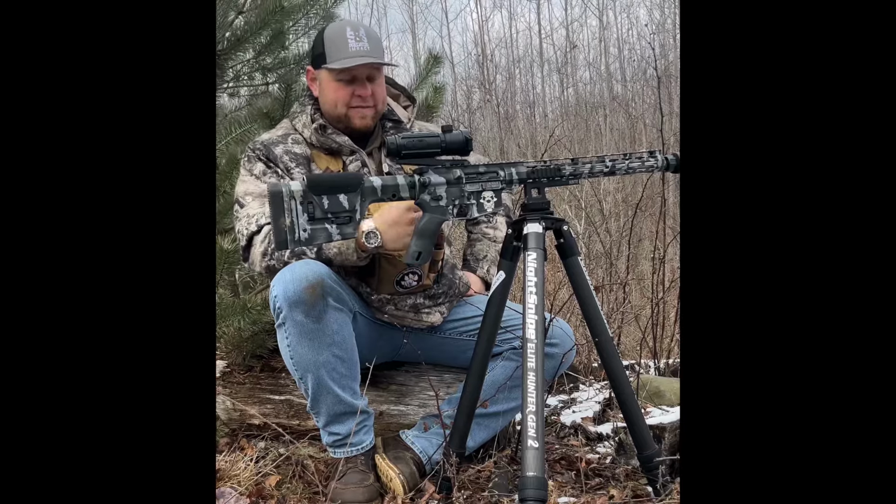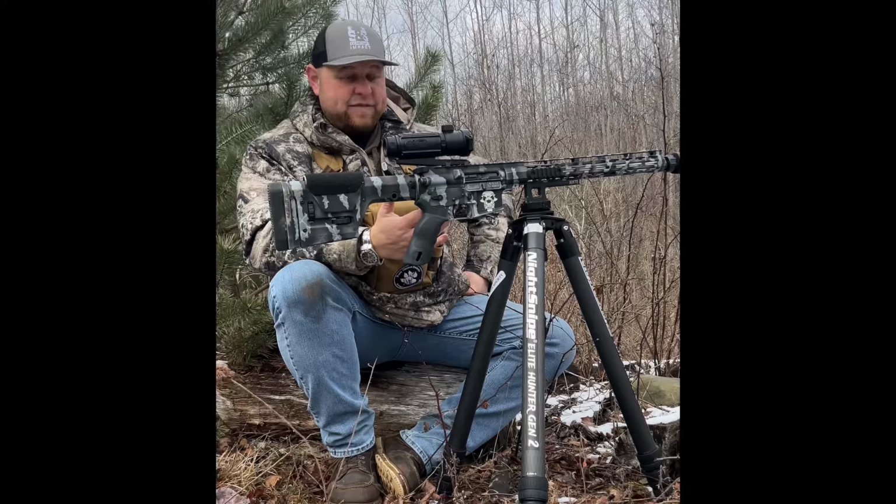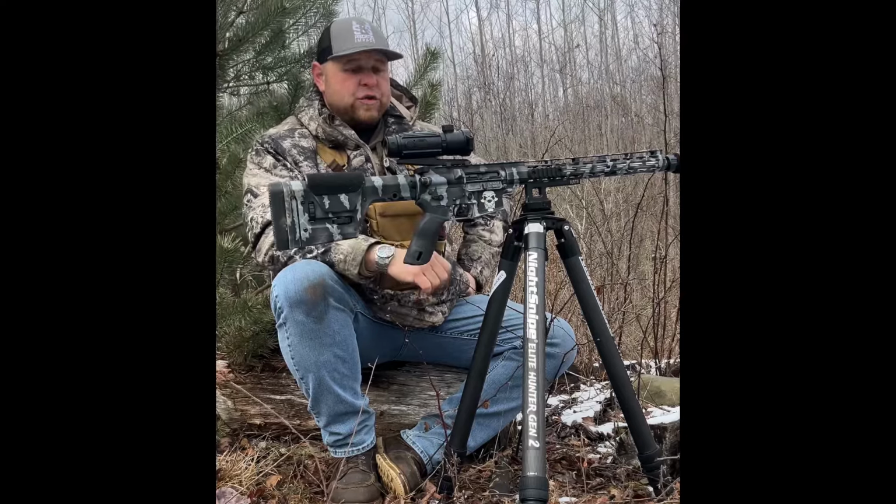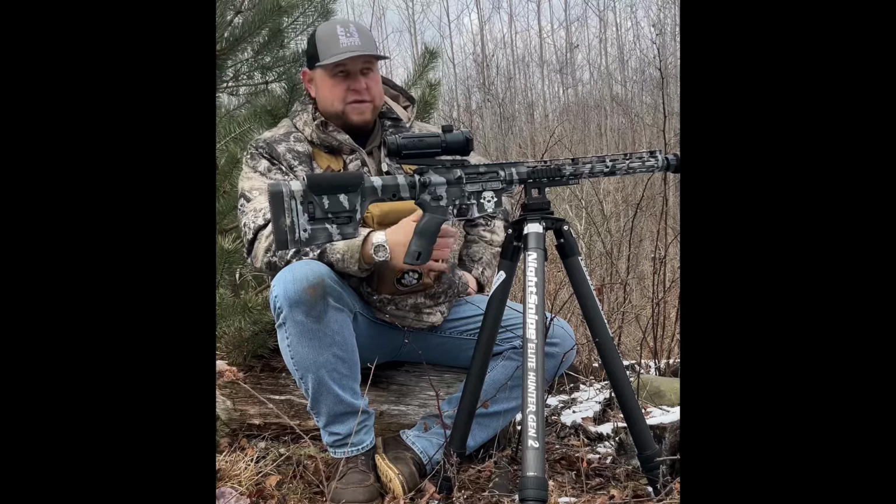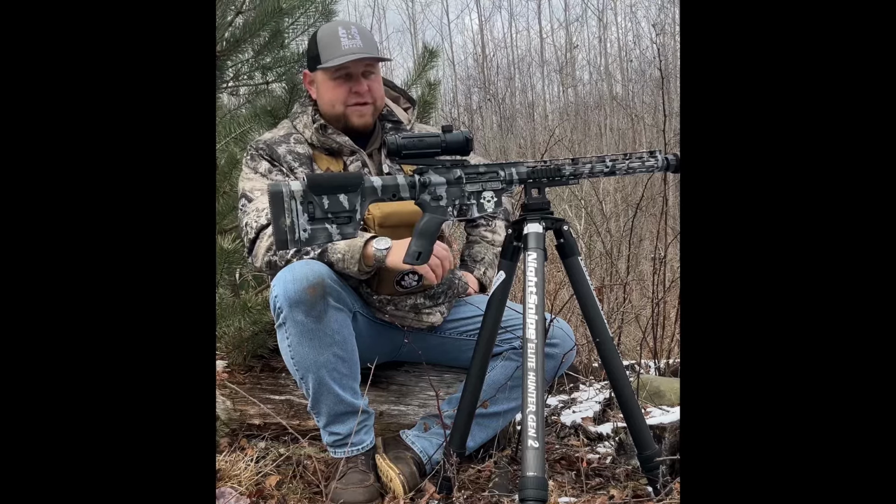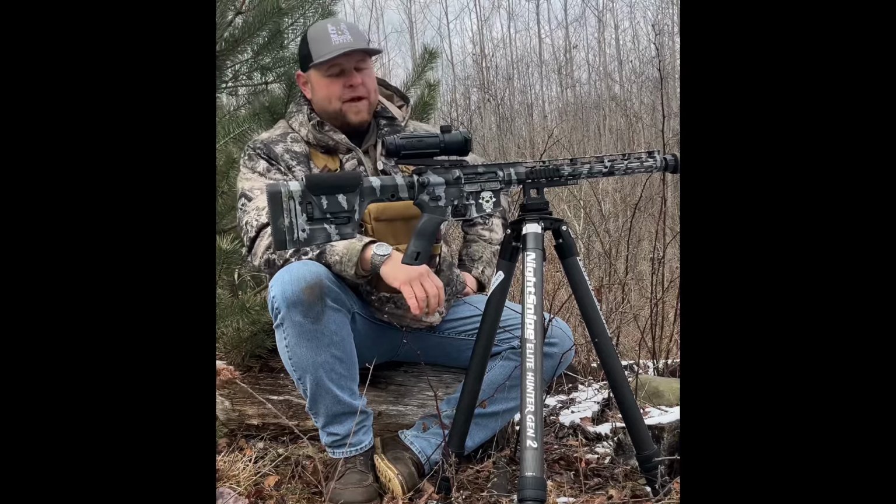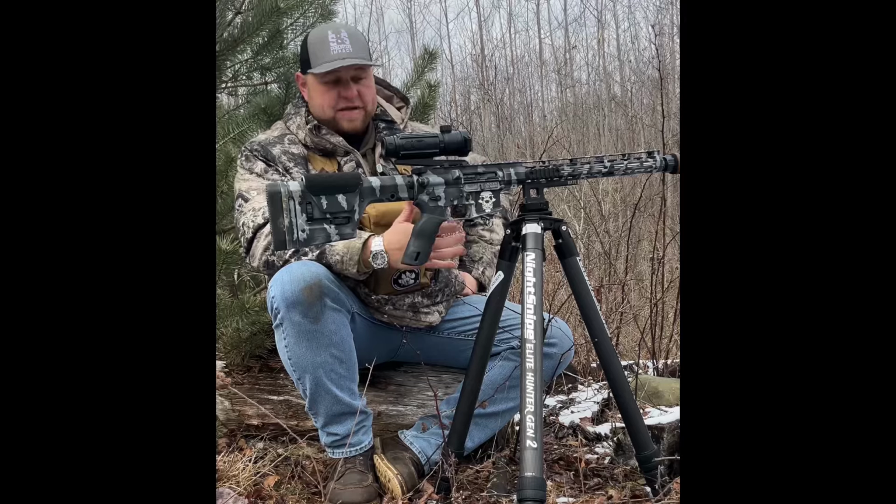Another option that this has that you don't get on a lot of optics is the LRF. The laser rangefinder is set up for 1200 yard accuracy, plus or minus 1 yard, I believe is what it says on the website. I have so far found that to be pretty true.